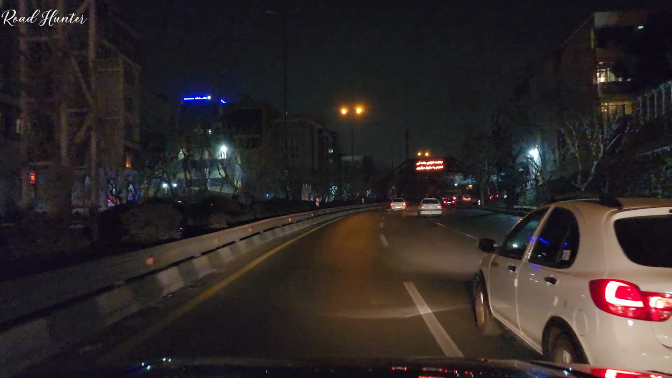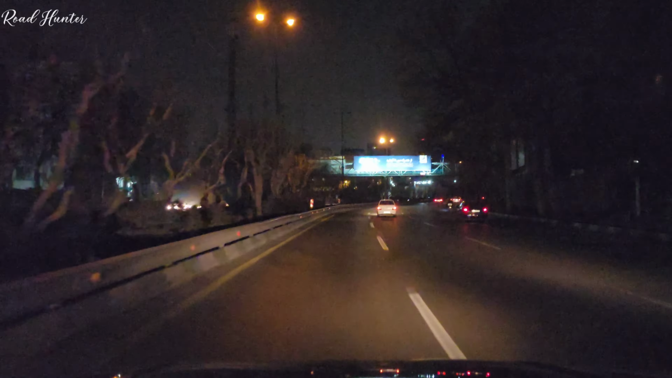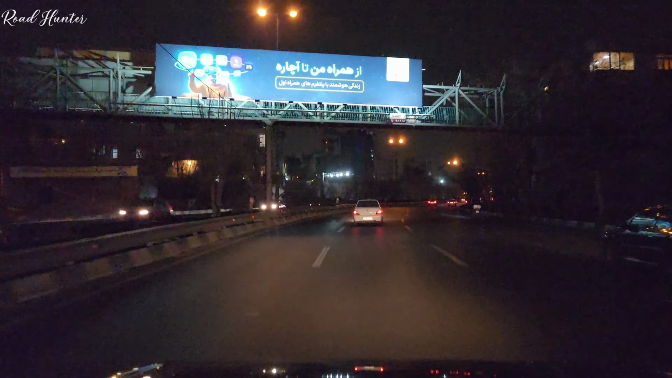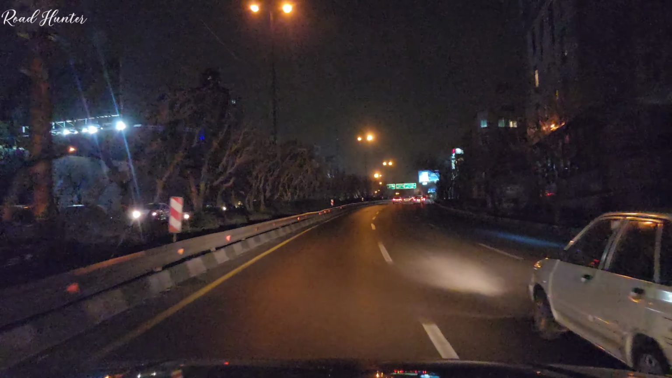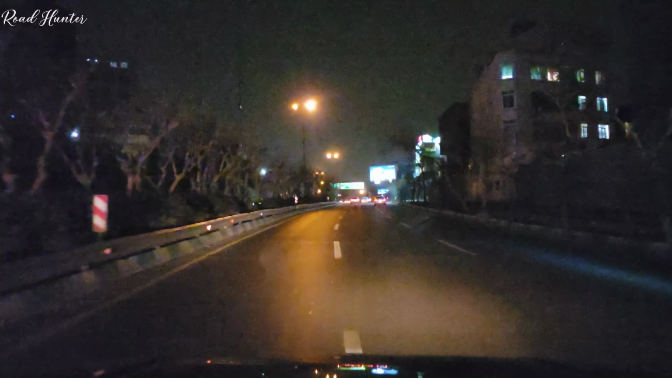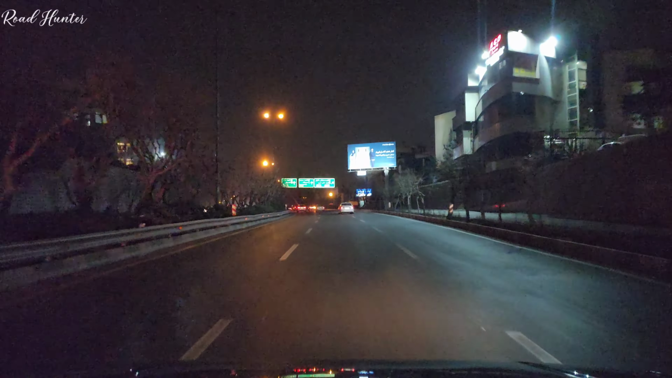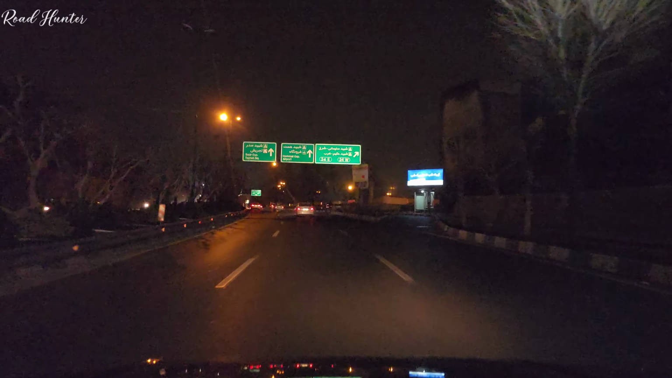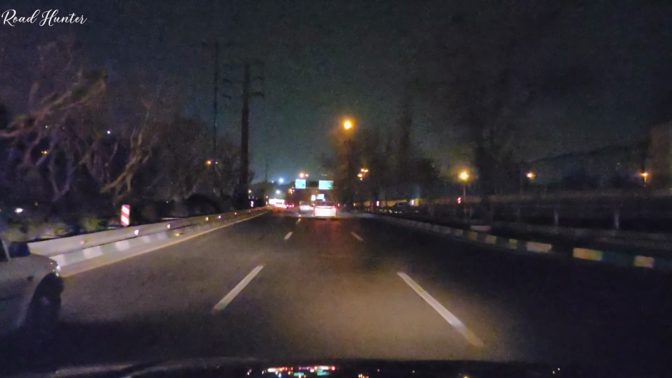One important thing I want to mention, especially for my international viewers, is that Iran is one of the safest and most affordable travel destinations in the region. Despite what some foreign media might suggest, Iran is a country where you can travel with peace of mind, experience incredible hospitality, and enjoy everything at a fraction of the cost compared to other countries. If you're looking for a unique adventure, amazing food, and scenic roads like the one we're driving on tonight, Iran should definitely be on your travel list.